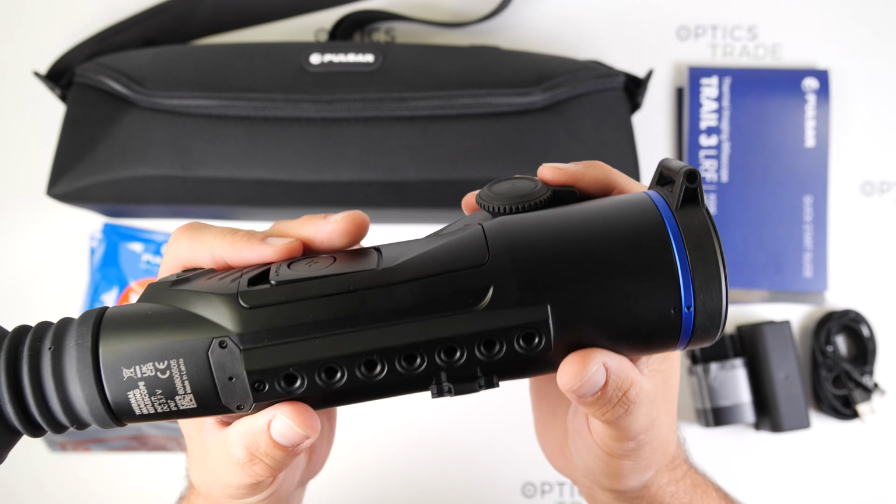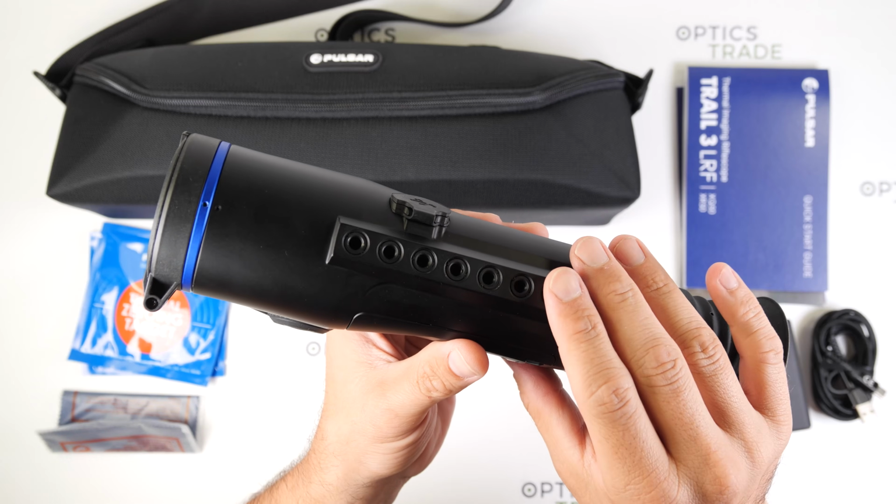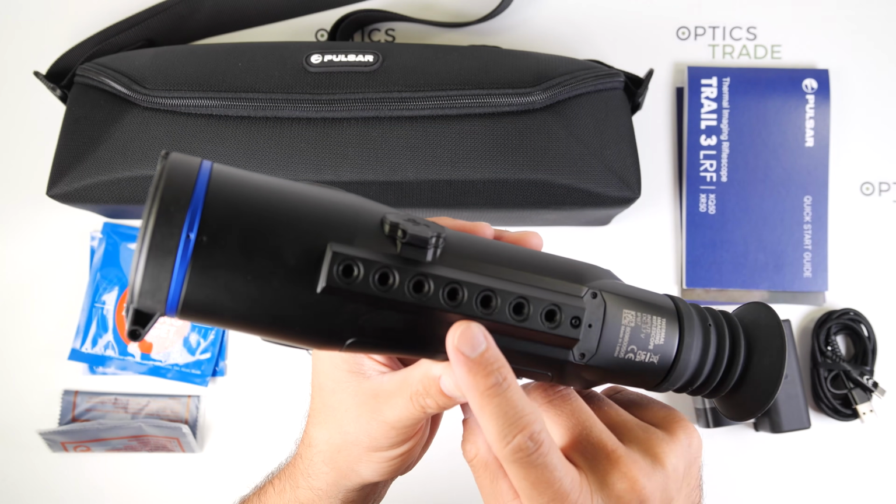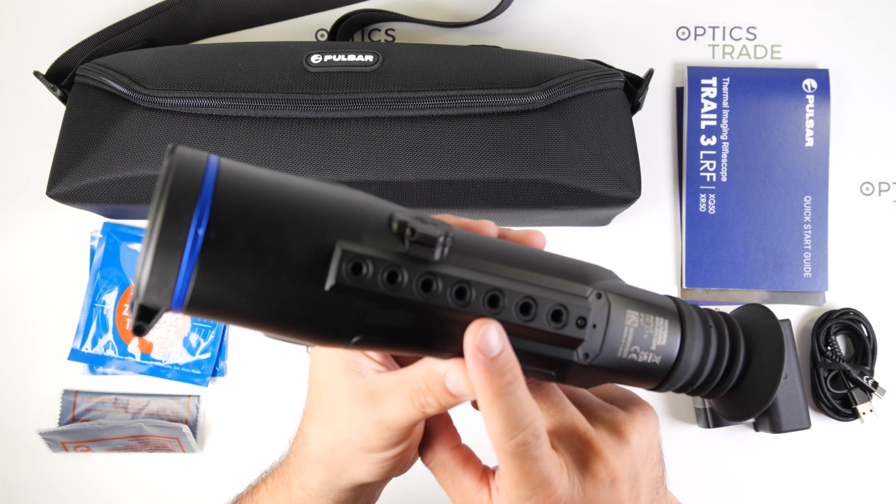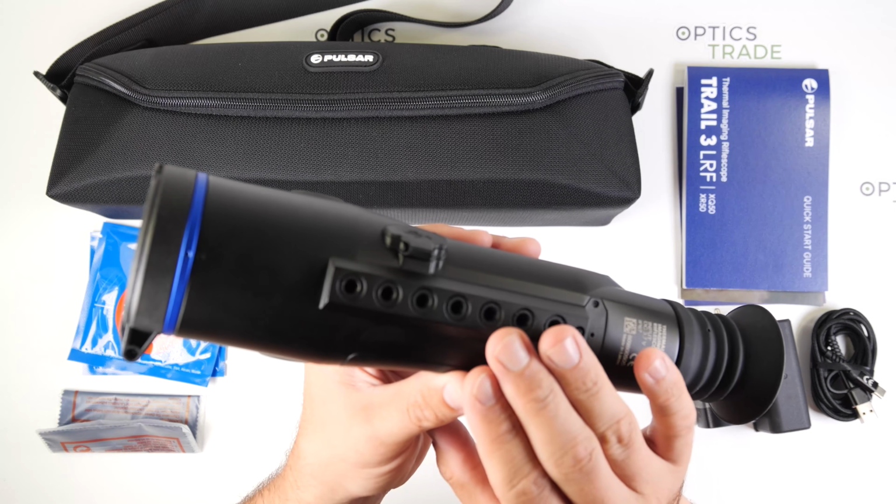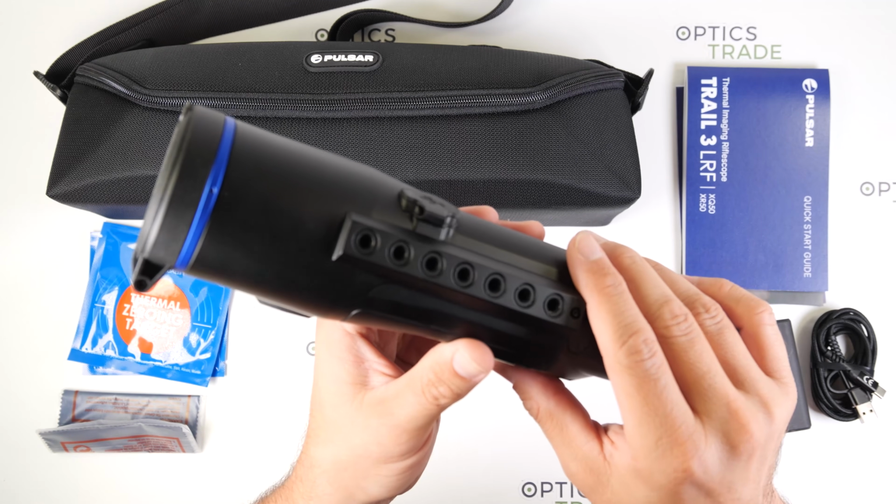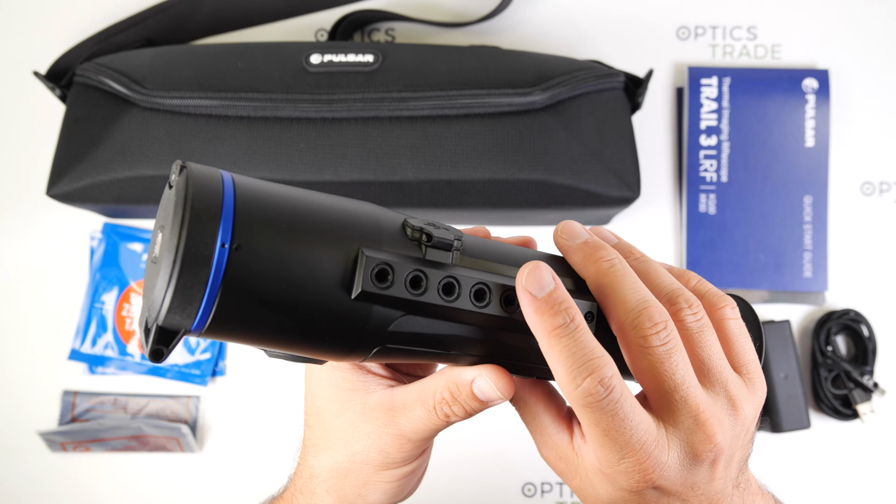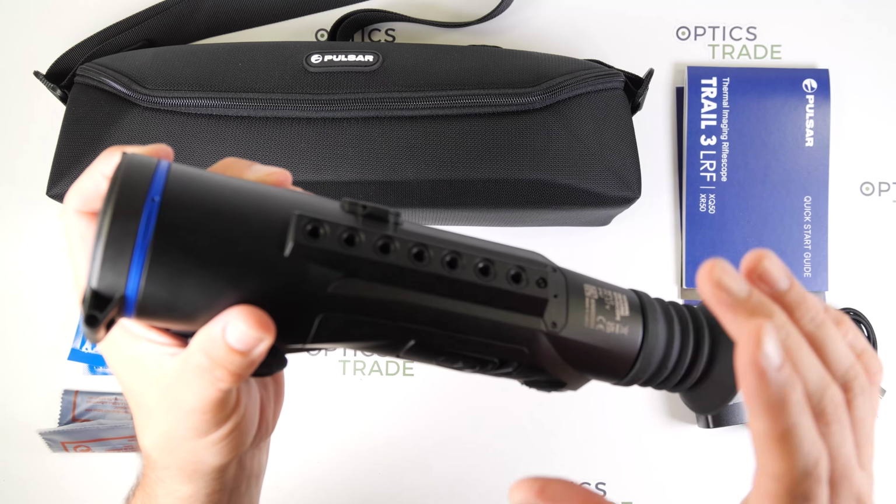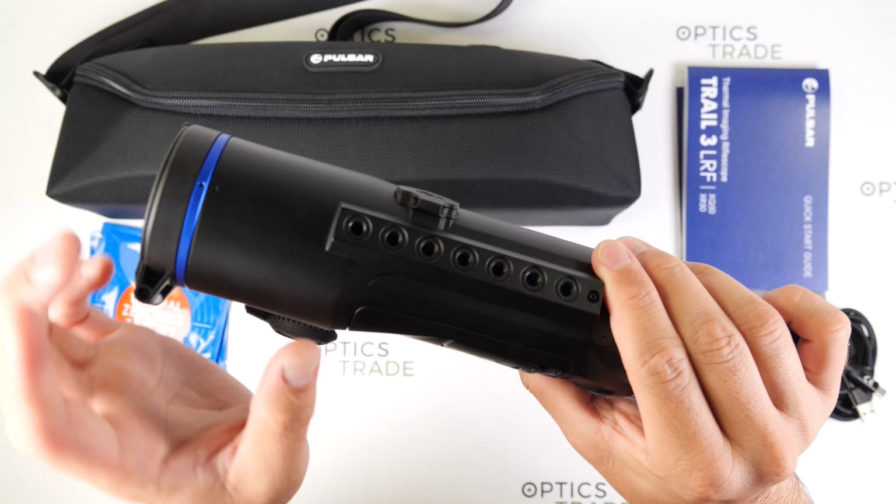And lastly, about the mounting interface, Pulsar has retained the proven multi-point prism mounting interface from the previous Trail generation, ensuring excellent compatibility with existing mounts while providing a very secure and repeatable attachment to the rifle. It is also very straightforward to mount with the appropriate mount. There are mounting solutions available for virtually every popular hunting rifle from a wide range of manufacturers, making it easy to find the right fit for your setup.